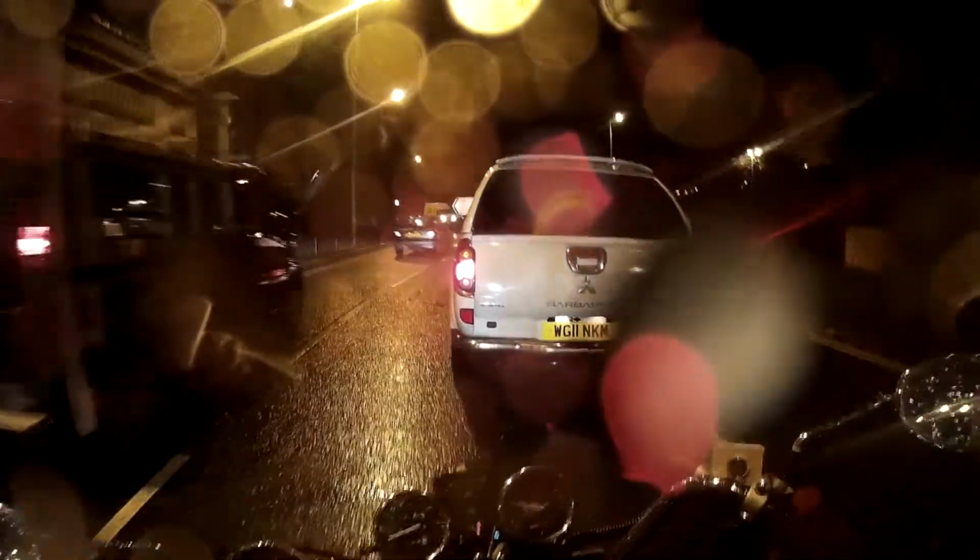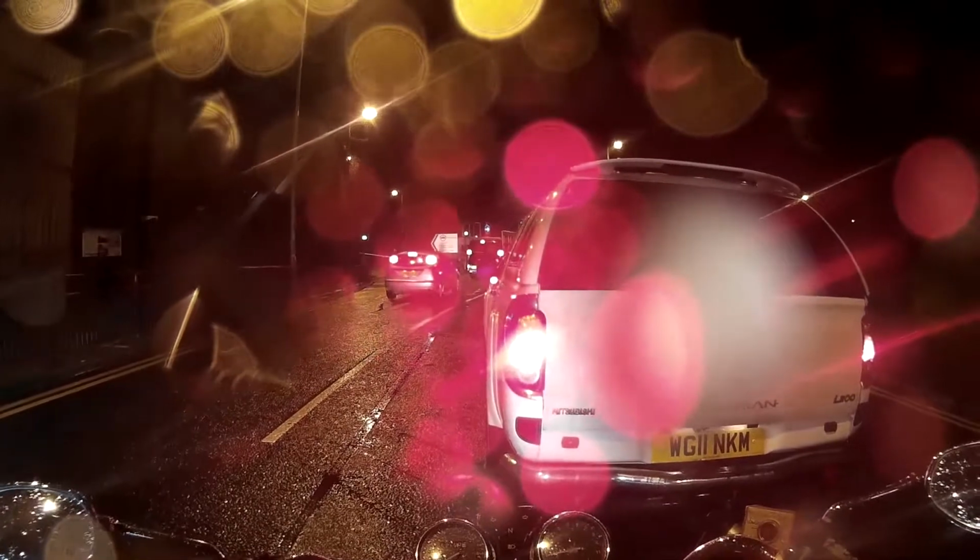I think had I been on a much lighter bike than the Marauder, and obviously than this, because it's a similar sort of weight, like a CBR or something, I might not have been able to weave my way through the car and the gap that I had when I was on my way to Swansea that time in quite the same way.